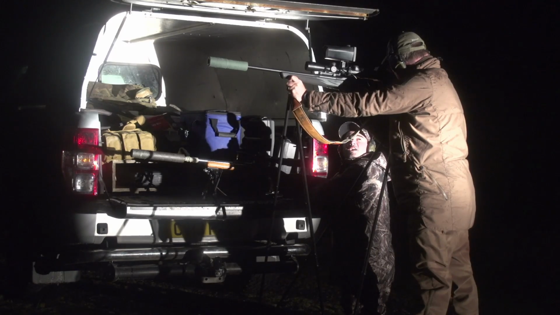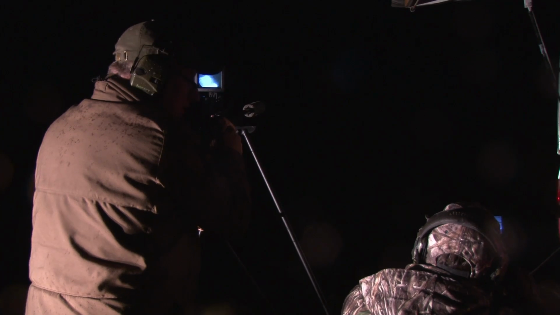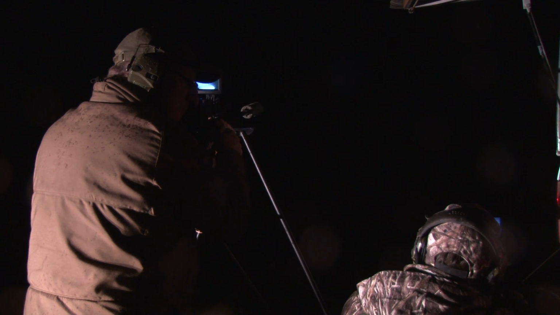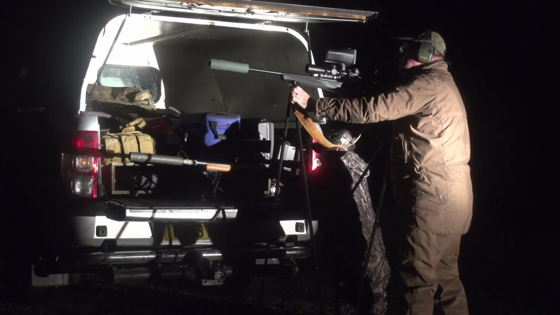It works. It works. Now I've got good visualisation of the deer. We wouldn't shoot deer at night. But you can see the other targets in the area, yeah? Yeah, I can see the deer target. Shall I take a shot? If you've got a clear shot on it, this is purely for demonstration purposes.